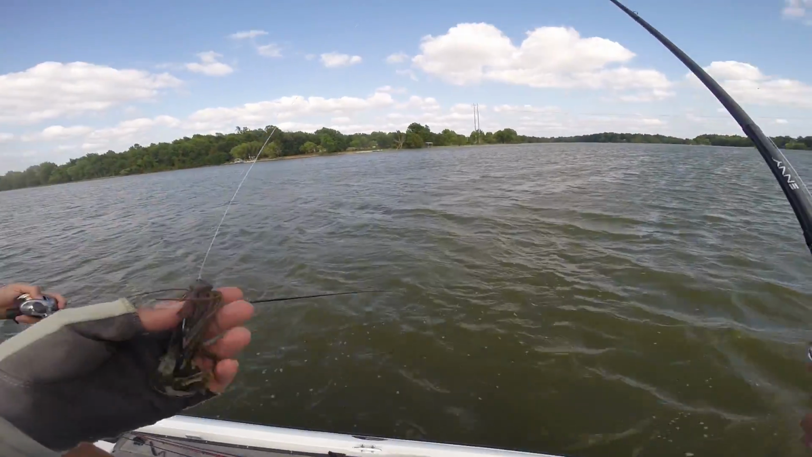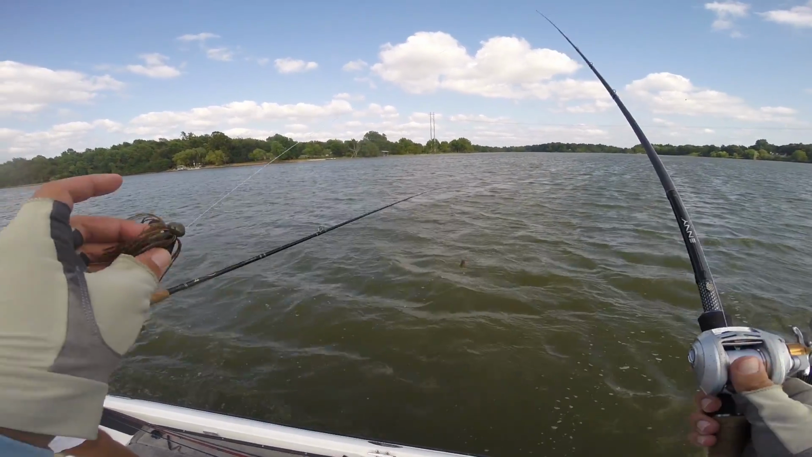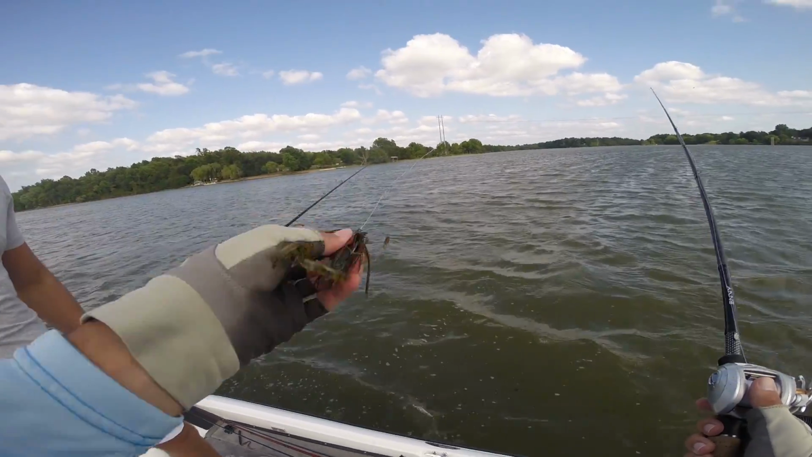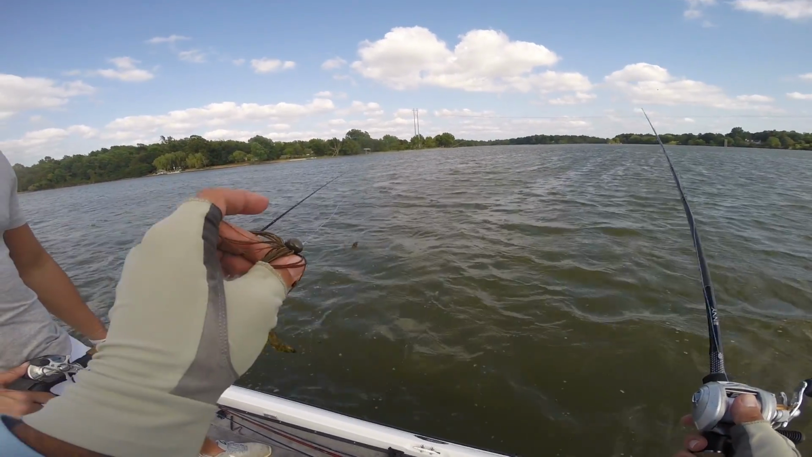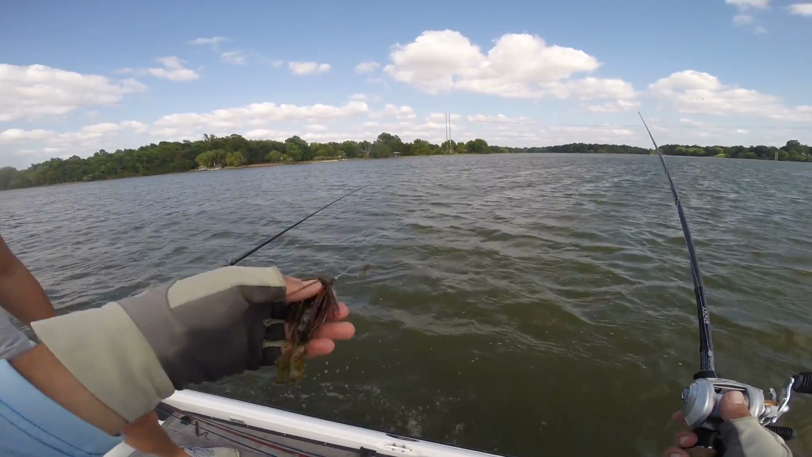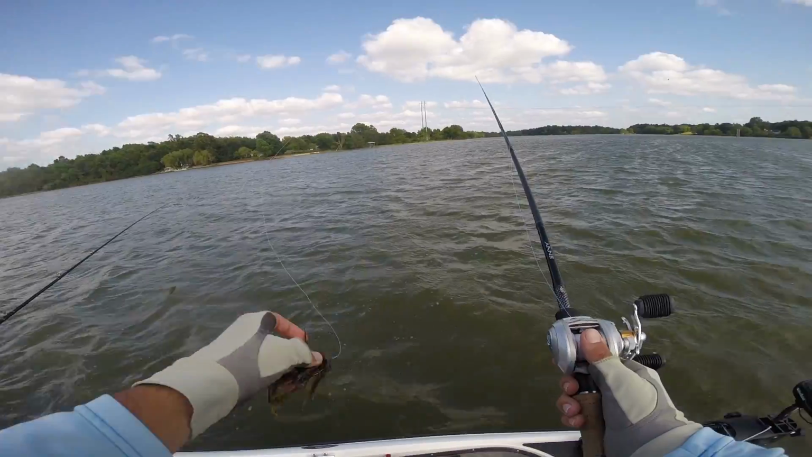Football jigs are my number one go-to offshore bait. The reason the football jig is good in rock is because it's got that football shape, so it doesn't get caught up. It doesn't get wedged in the rocks, and it's heavy, so you can feel it down there really well. You want to keep it on the bottom and just let it sit there basically. So that 1/2 ounce or 3/4 ounce football jig is what you want.